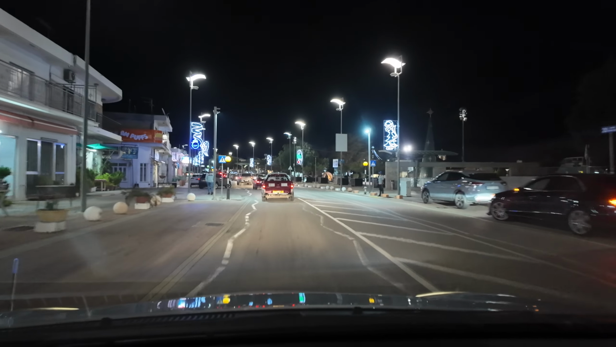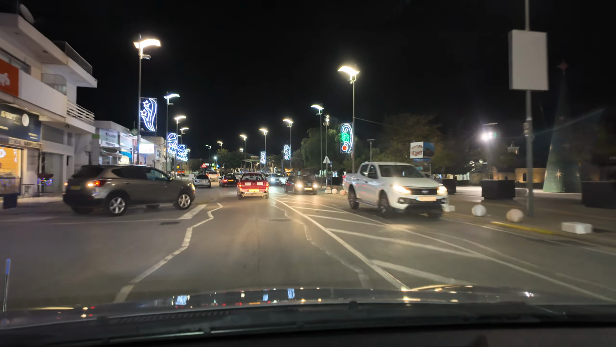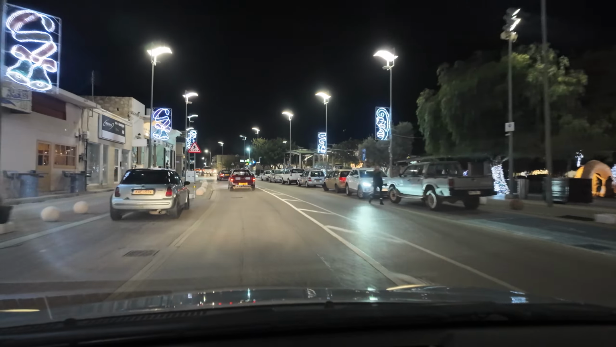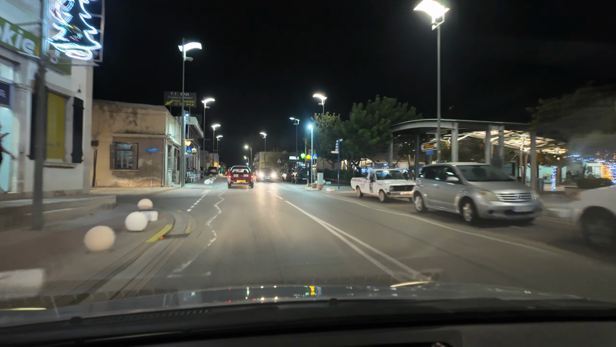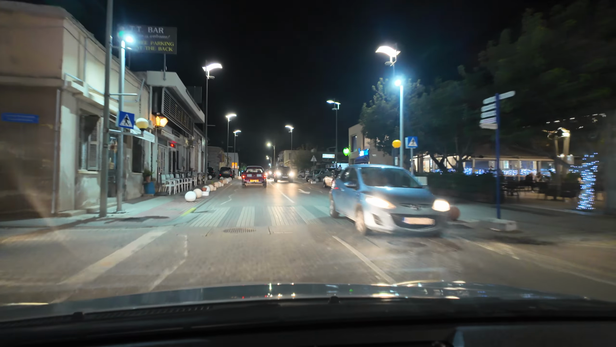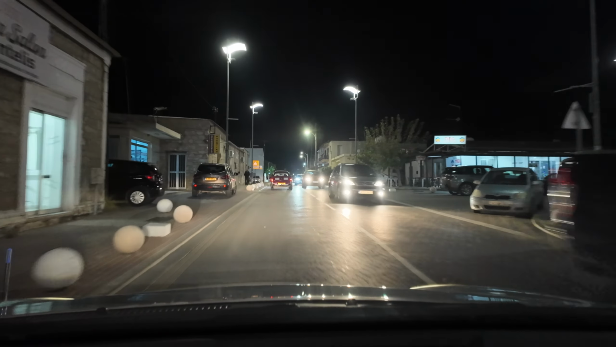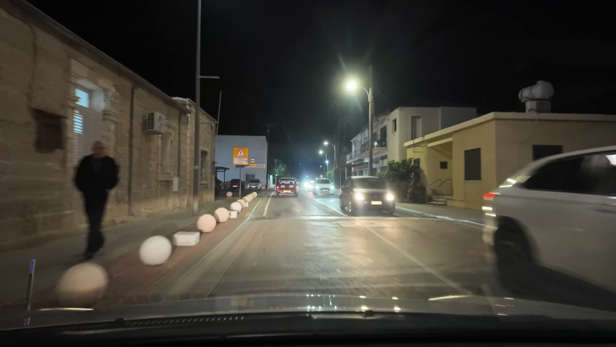Airport Road, Yereskipu Square on the right-hand side, and some rather nice Christmas decorations. Makes it feel that little bit more special, doesn't it? And it's a little bit chilly, by the way. I may have to switch the aircon on because it's only 15 degrees now, and chilly. So I might have to switch it off, or just turn it up a little bit to keep me cool, hopefully, but not too hot.